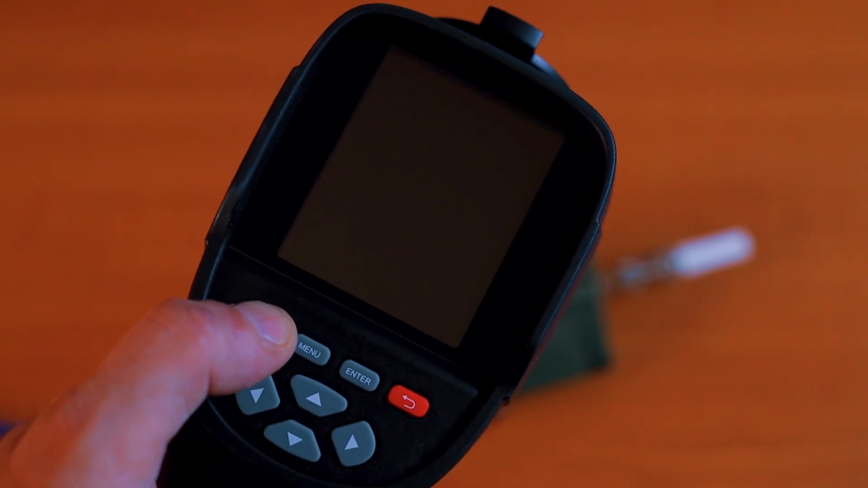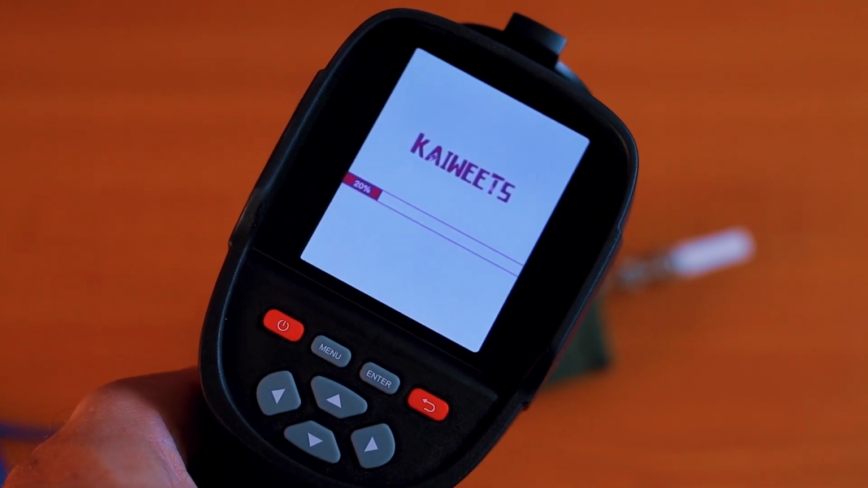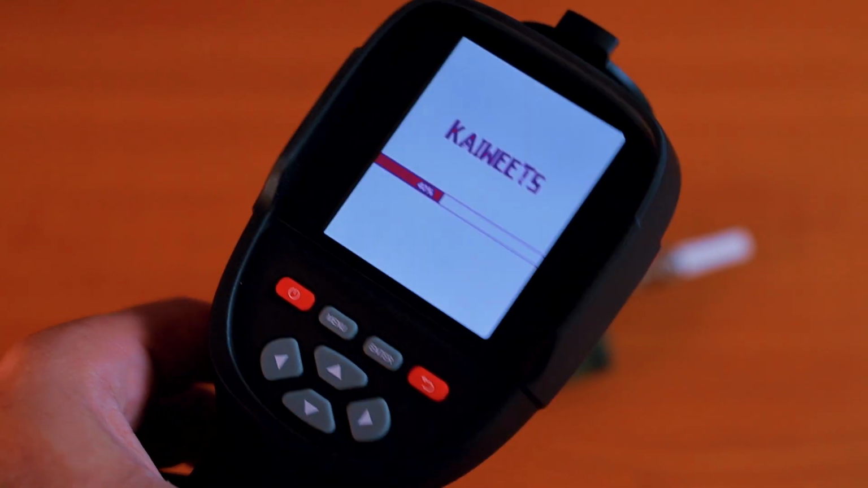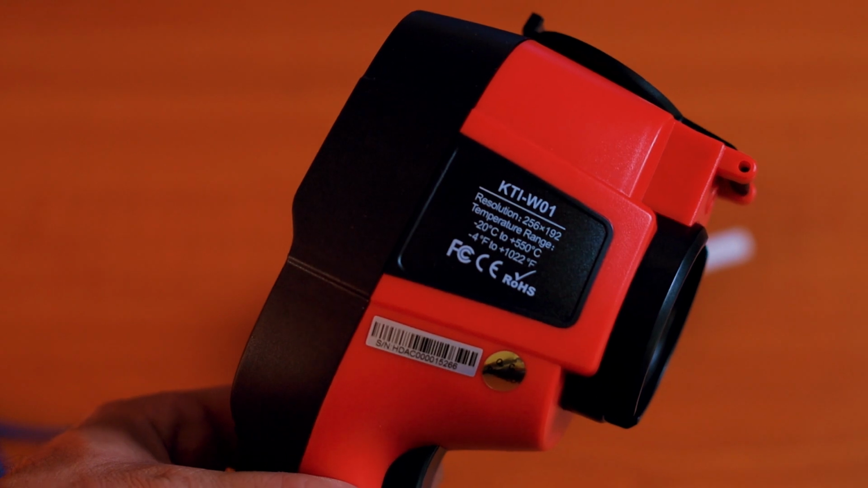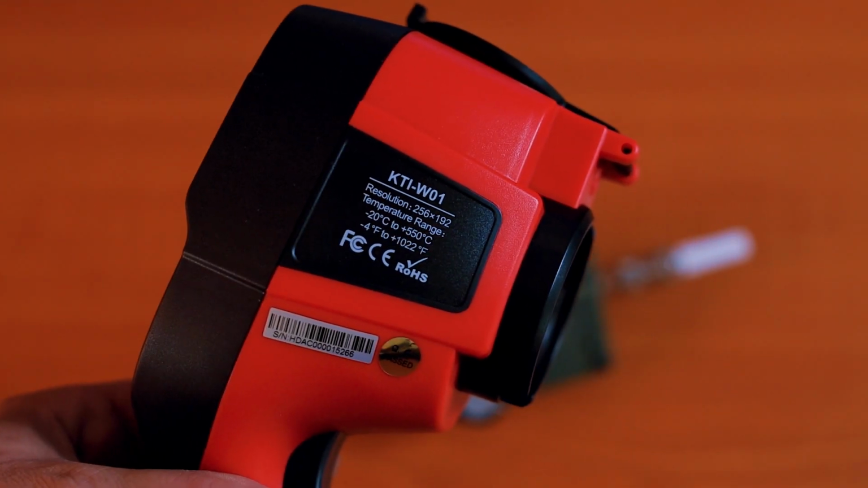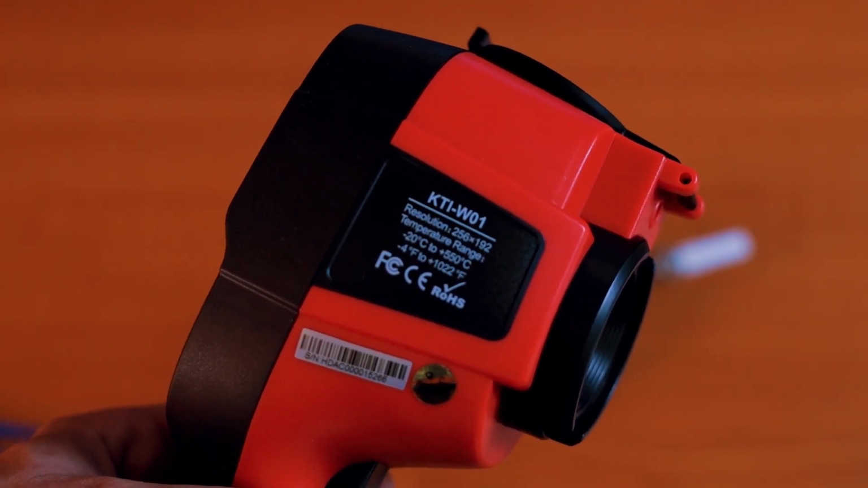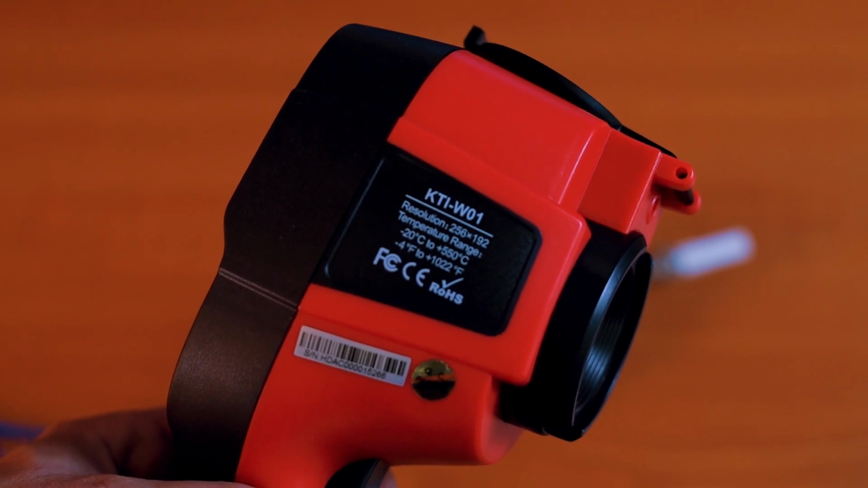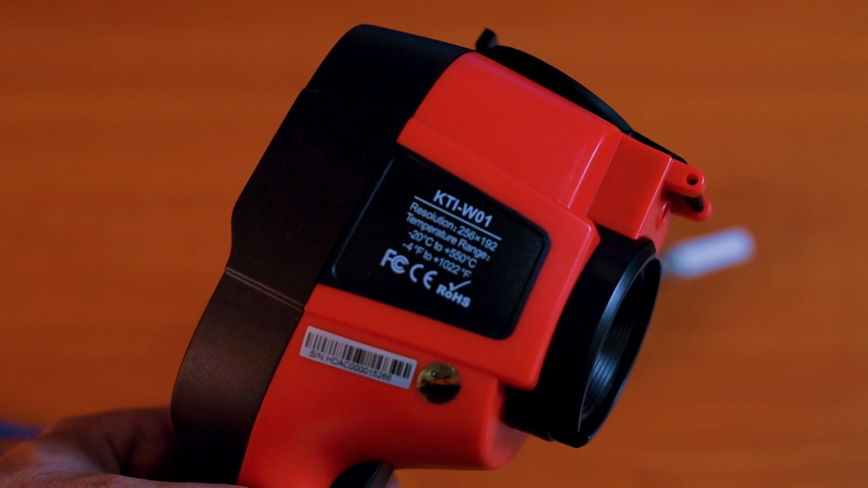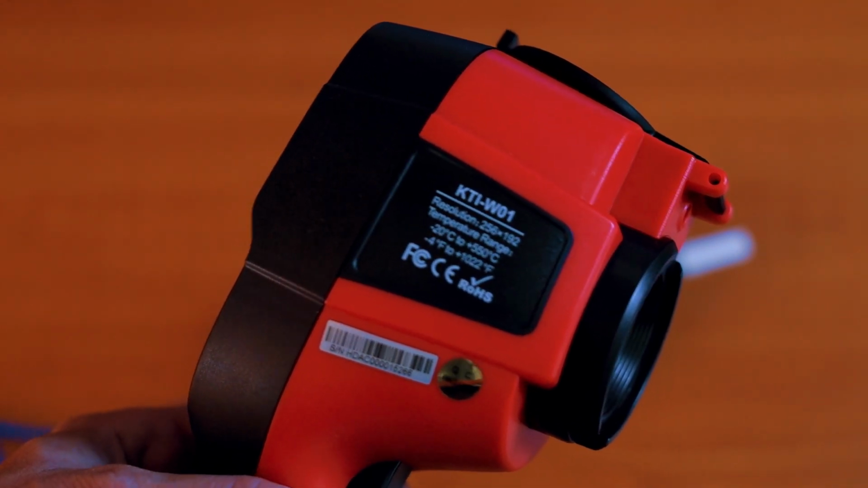I'm going to hold down the power button for a little bit and the camera will start to boot up, and of course you can tell it has a really big display with a great resolution of 256 by 192 pixels. The temperature range of the camera, by the way, is between -20 degrees Celsius up to +550, or if you're in the US, that's between -4 Fahrenheit up to +1022.